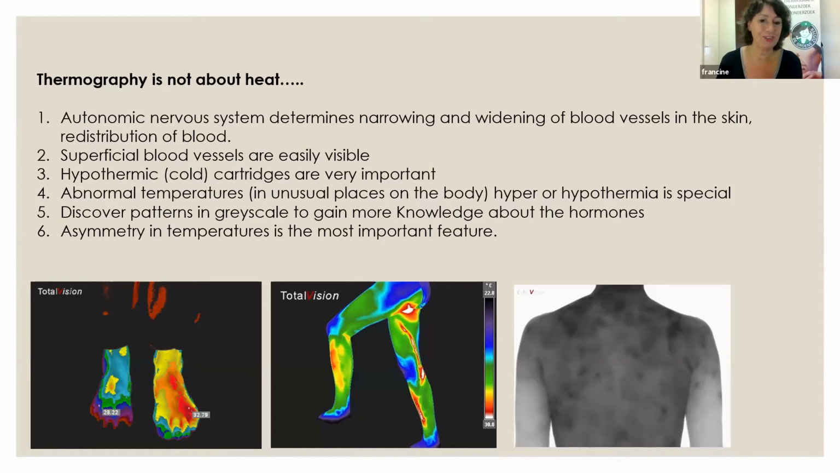Then on the other side, you see the feet. This lady, she broke her foot and she was a medical tomographer. And she said, I'm really curious what my foot looks like now. So she broke her left foot and you see the inflammation coming up there. But the other foot is sympathetically cooling down. That's so beautiful that we can actually see that with medical tomography happen. So it doesn't stay green, but it gives the blood to the other foot to help the other foot. Beautiful response.